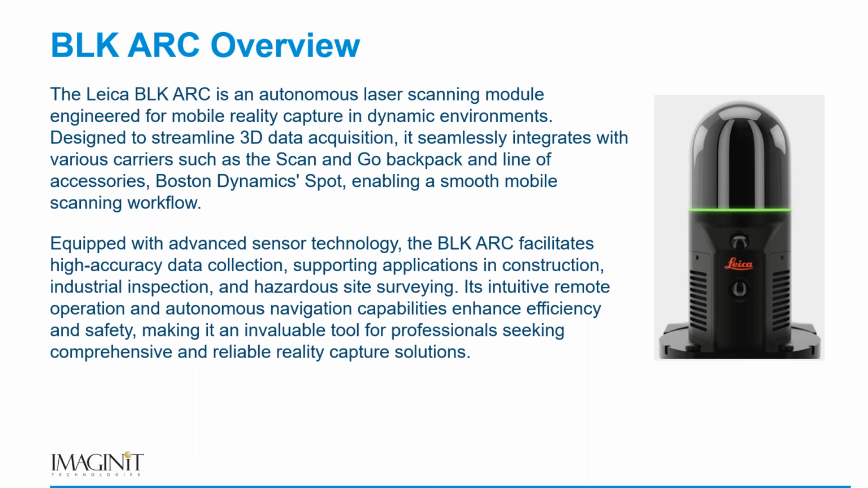That backpack, speaking from personal experience, is a fantastic device. And then, of course, the super cool stuff where we see the Boston Dynamics Spot. If you're not familiar with that device, it looks like a dog, and we can mount the scanner on top of that. It is not sold with the scanner. It's a whole separate purchase, but it allows us to